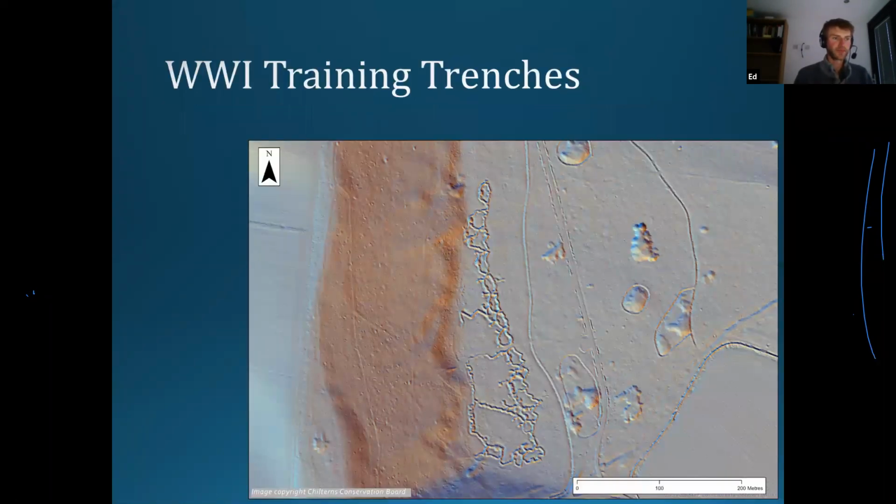And then I saw in the chat someone mentioned World War I training trenches near Marlow. These are they, so some more World War I practice trenches just on the edge of Marlow Common.